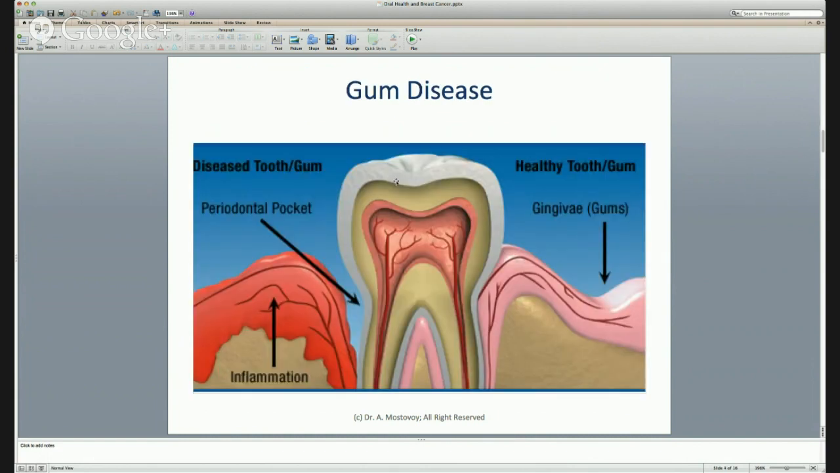Let me explain what gum disease is. For instance, a diseased tooth and gum, a periodontal pocket that's formed, will of course create inflammation, may affect the health of your tooth, and will affect your immune system as well.